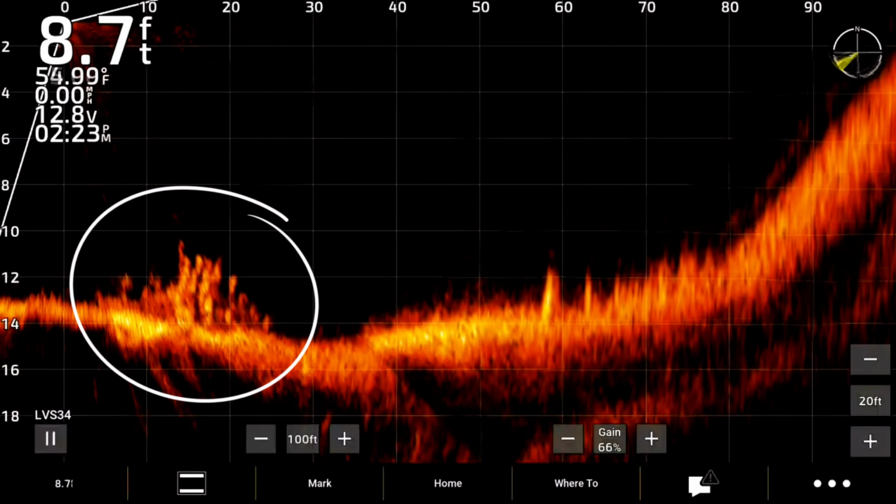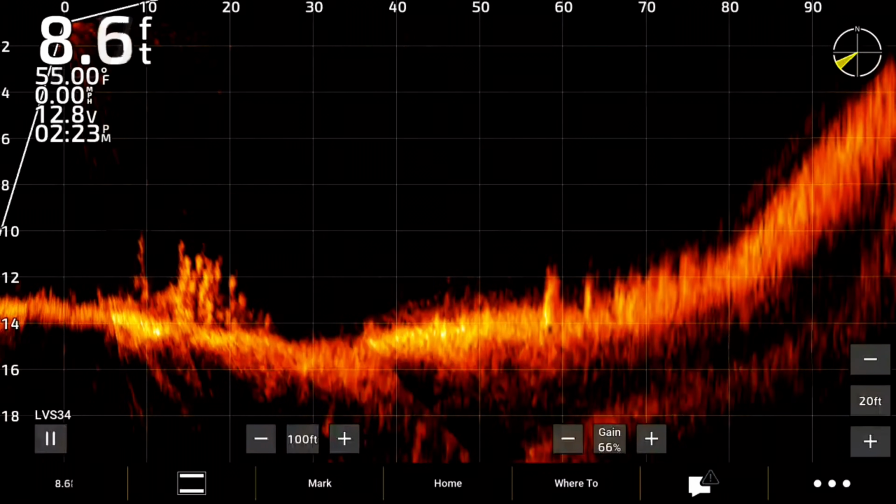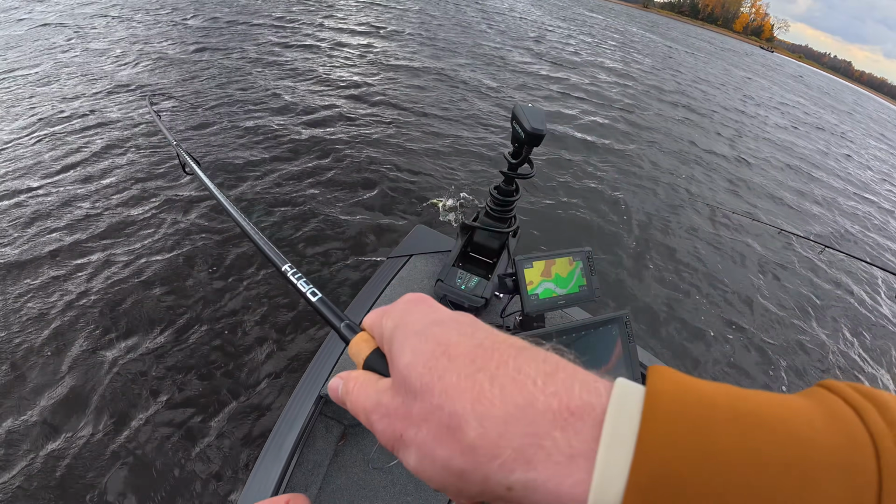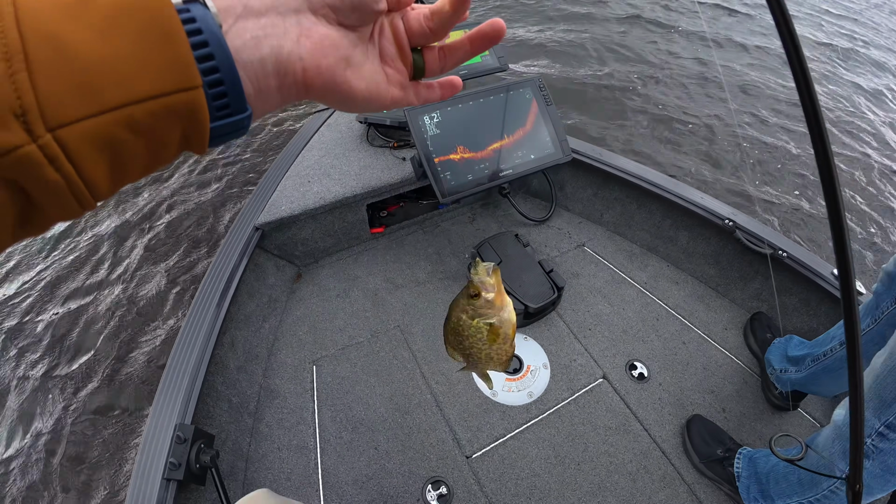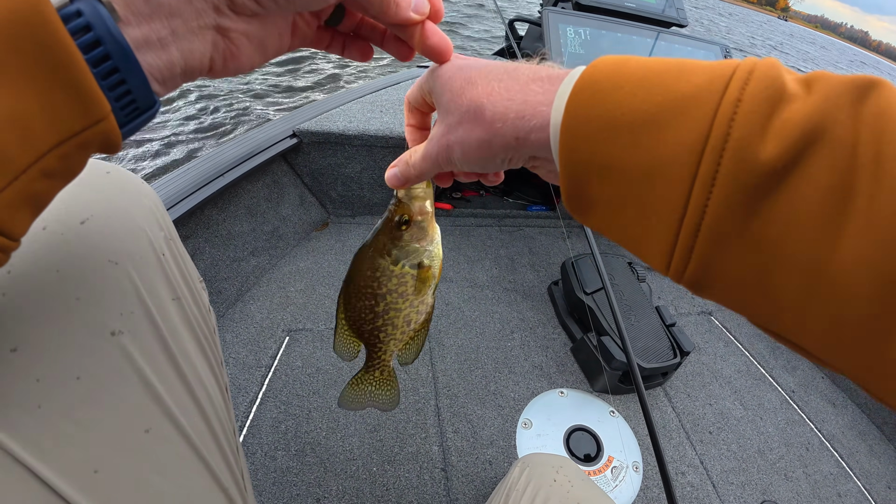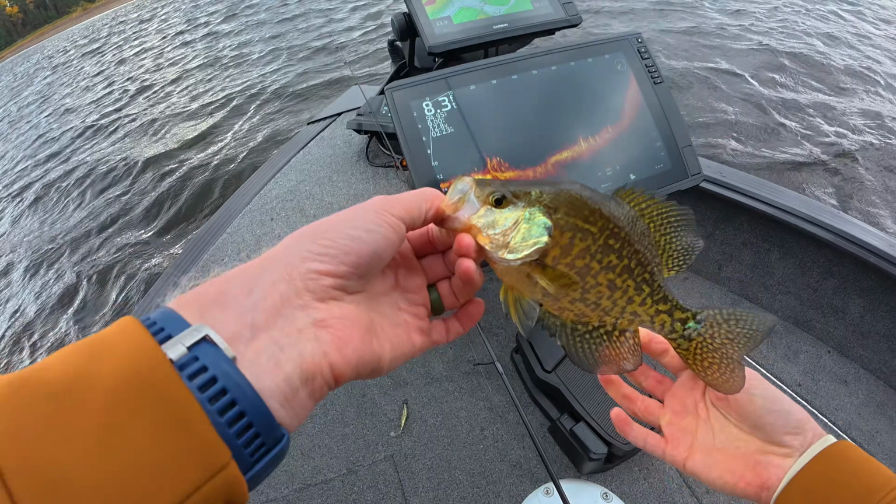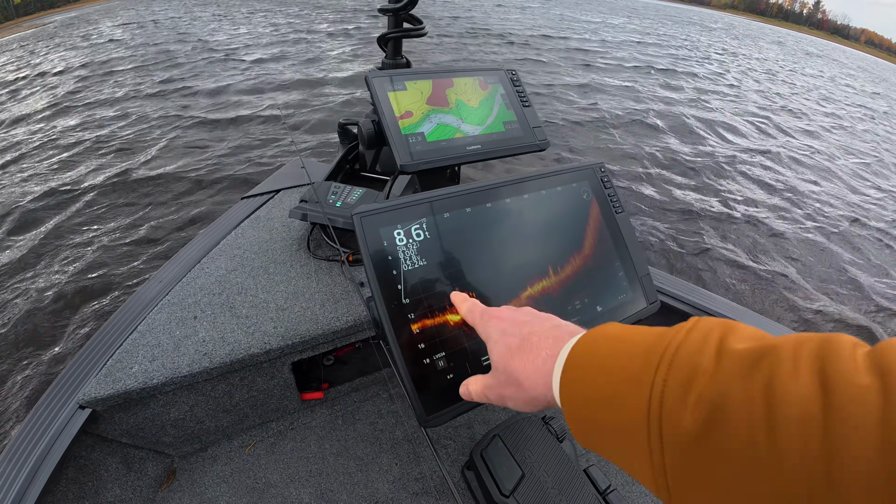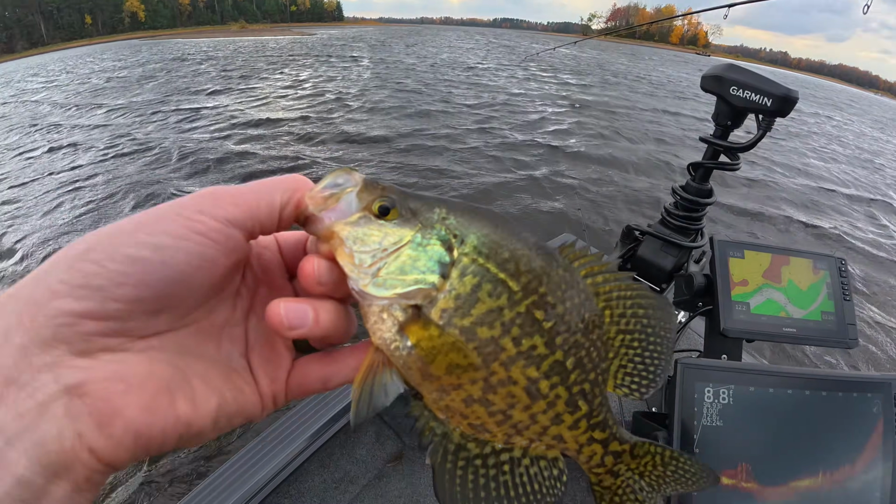That one's gonna come in and... Oh, that's a good one too. There he is. All right. Nice one. Caught one for you guys. Hopefully you can hear me with the wind. Right on LiveScope. So that right there came from that pile right there. And this is the 16-inch Ultra 2. And that's what we're fishing.